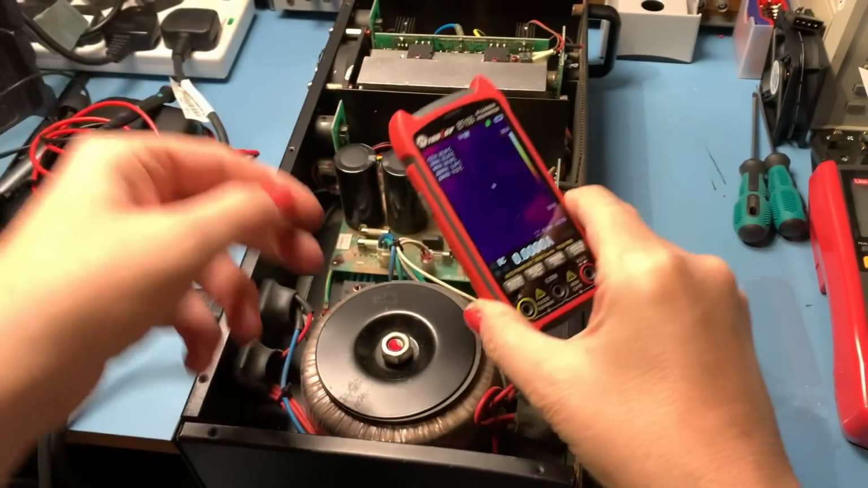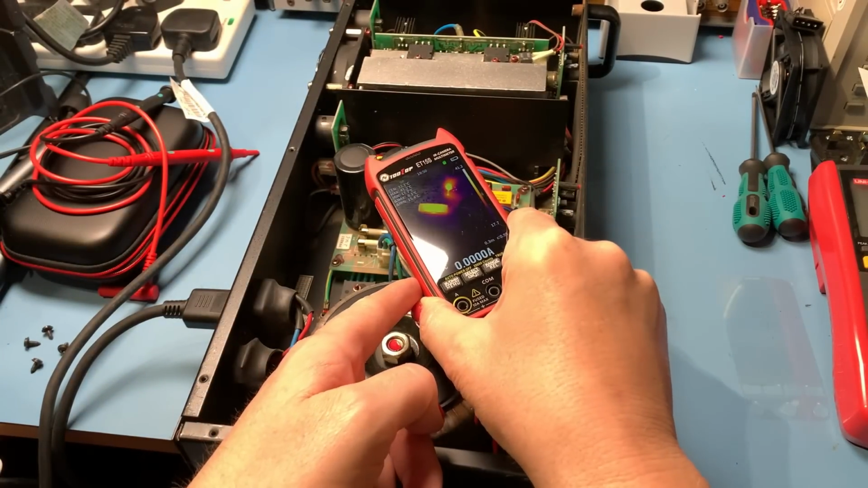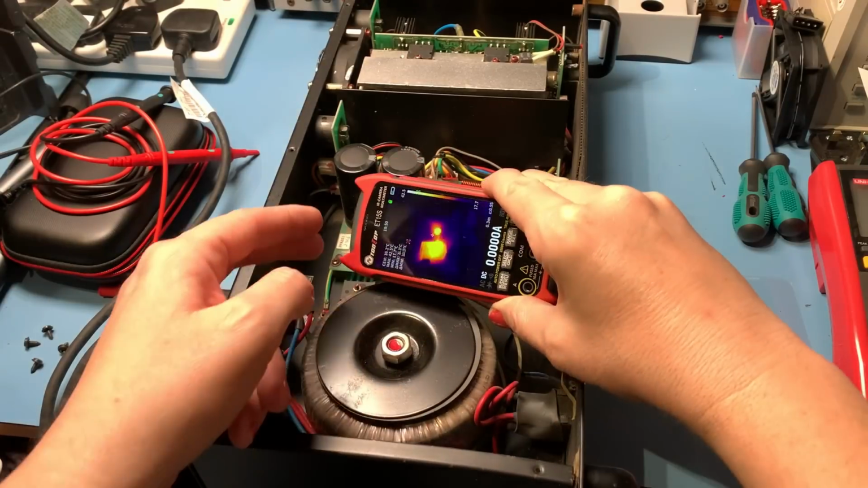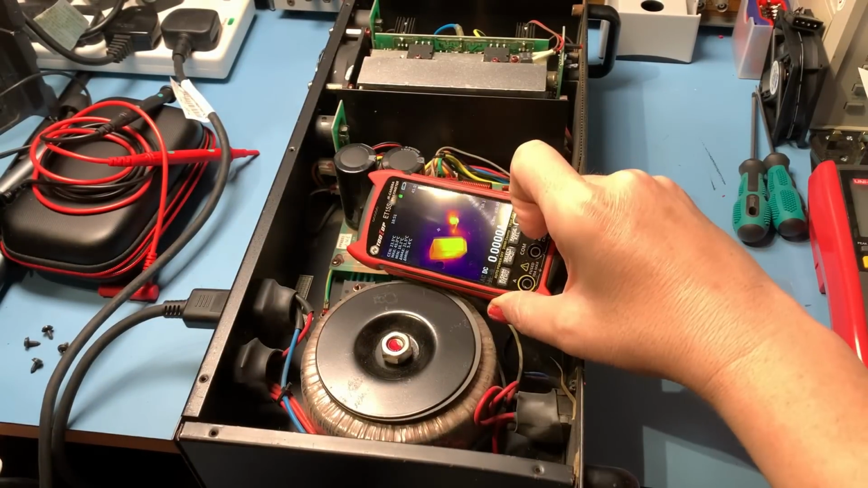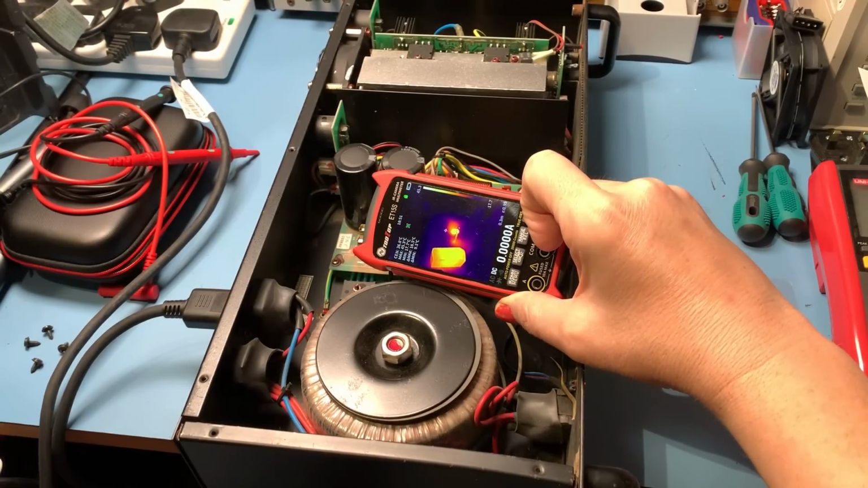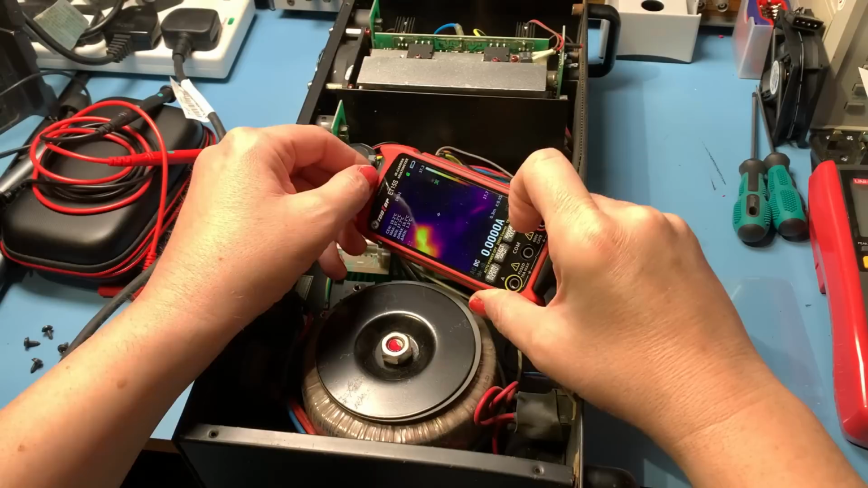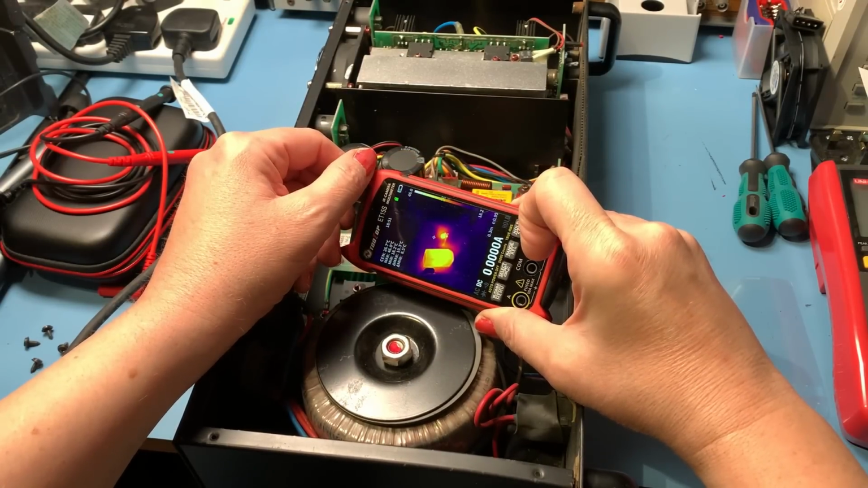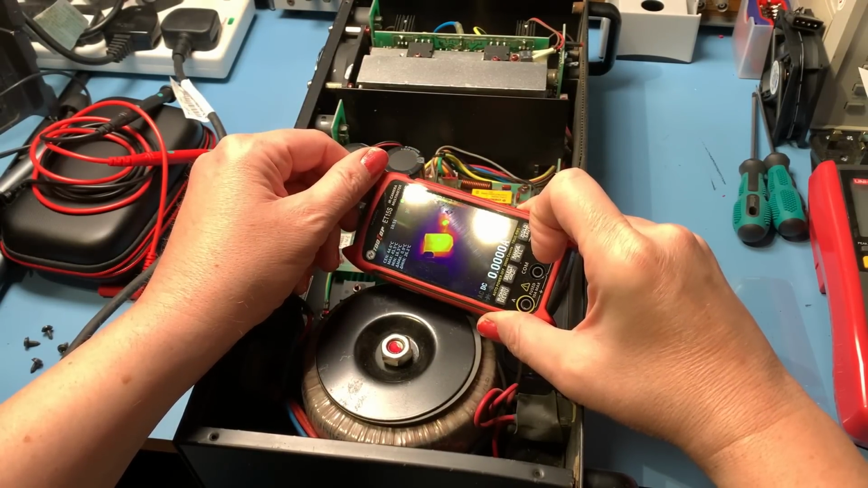Let's go again to macro mode. Obviously we don't want to get too close to them, but that is close enough. And that's clear enough that you can see exactly what those components are that are getting hot there. And again, just because they're orange or yellow doesn't necessarily mean they're too hot. It just means that's the hottest part of that area that you're looking at.